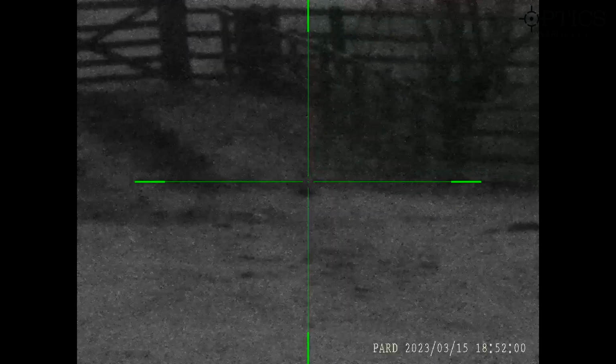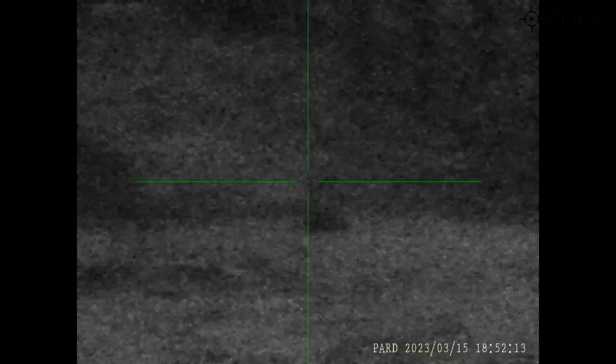So first, you can see here we've got the PARD on day mode, quite late at night. You can see you're not getting any usable image, but now we've got it on night vision mode without any illuminator, and you can quite clearly see there are some more features visible. Now you can't quite pick up the target still, but what we are using is the ambient light. With that CMOS sensor inside, it has the ability to draw out the target. You can quite clearly see the gate out there.